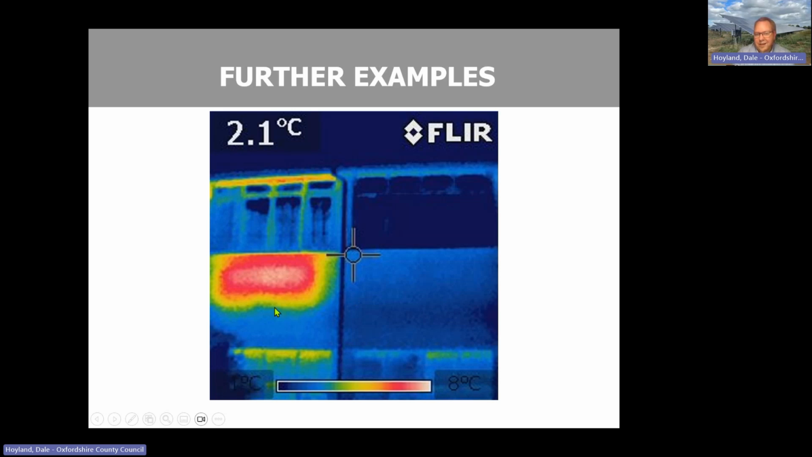But clearly, something can be done about that. Probably radiator reflective foil would make a fair difference. But in reality, because of the construction type of this particular property, it's about either externally or internally insulating that particular area, which is more expensive.